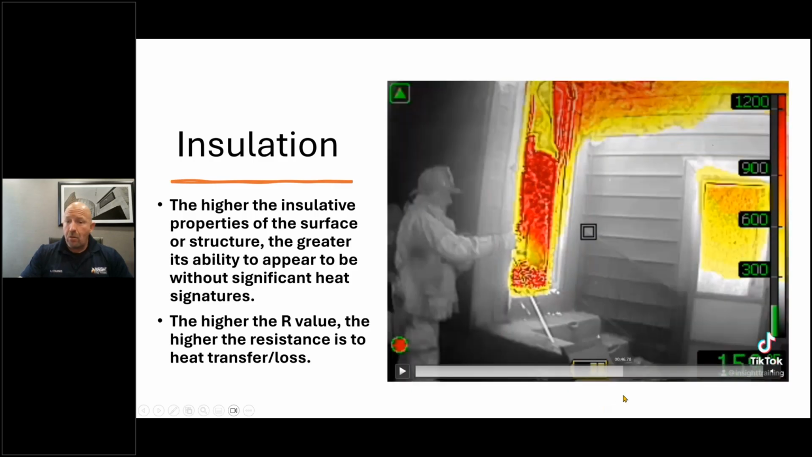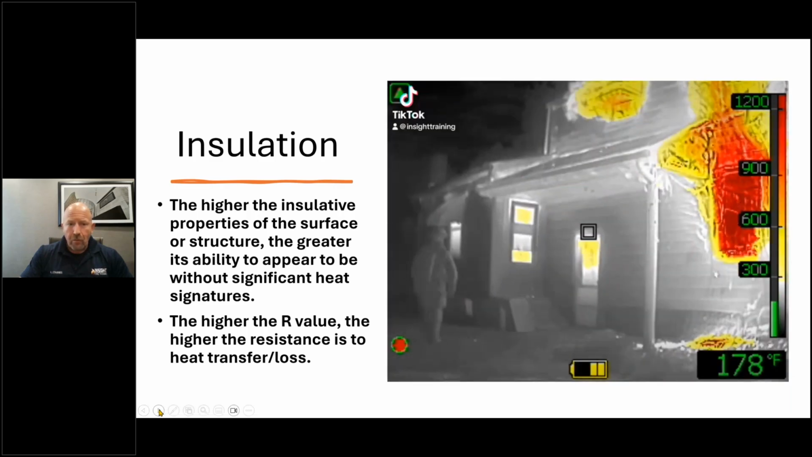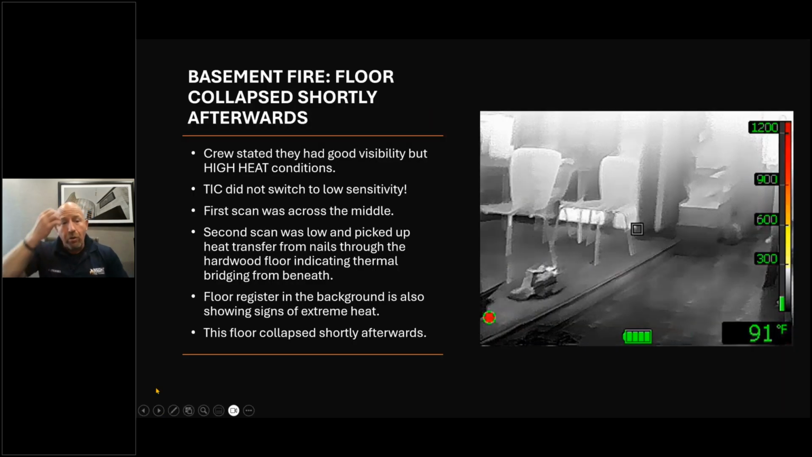worse. Ventilation, ladies and gentlemen, can be from opening a door or window. Keep that in mind. Then we talk about looking for those cues and how well we can see them through insulation. This is from our friends in Denver, Colorado. They had a defensive fire and they were given the assignment to quickly check through the back to make sure no one's in the home. They're going to pull everyone out.